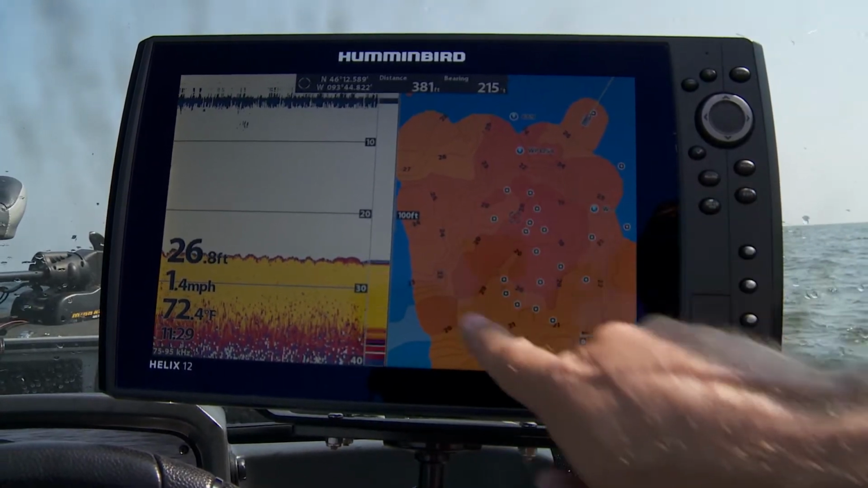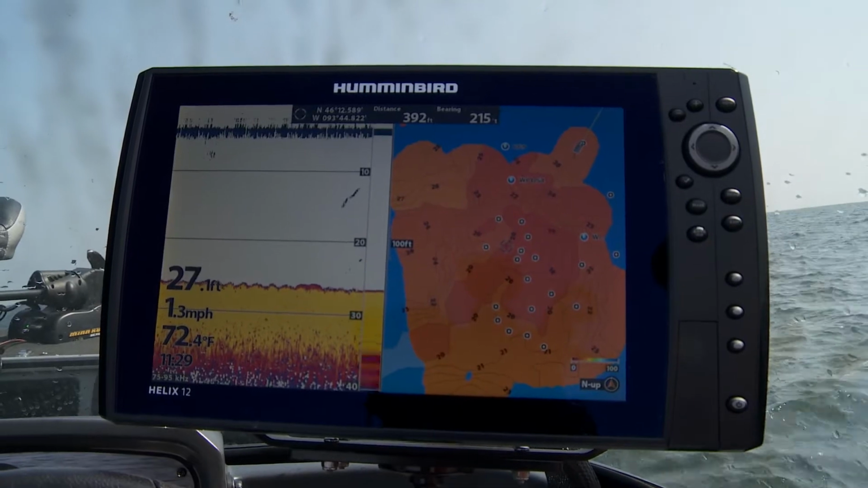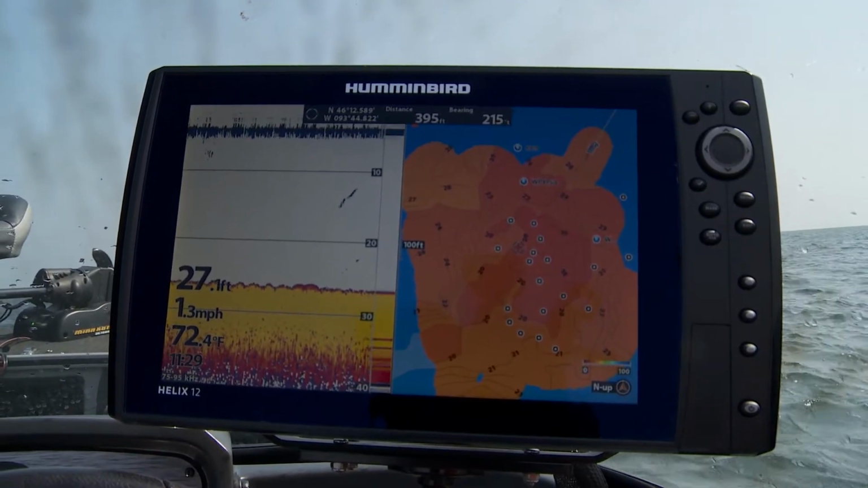And there's fish here. I mean, day in and day out, I'm gonna be able to catch fish here, and I do. By having this map all built like this now, it's gonna be saved on that Zero Lines card, and if this were a lake that I frequent that doesn't have a Lakemaster map, I now might have the only map of that rock pile, and I might be able to fish it better than anybody else.